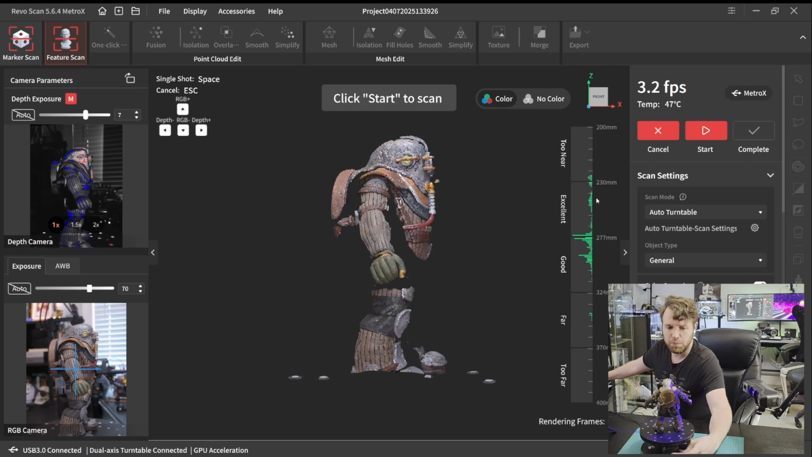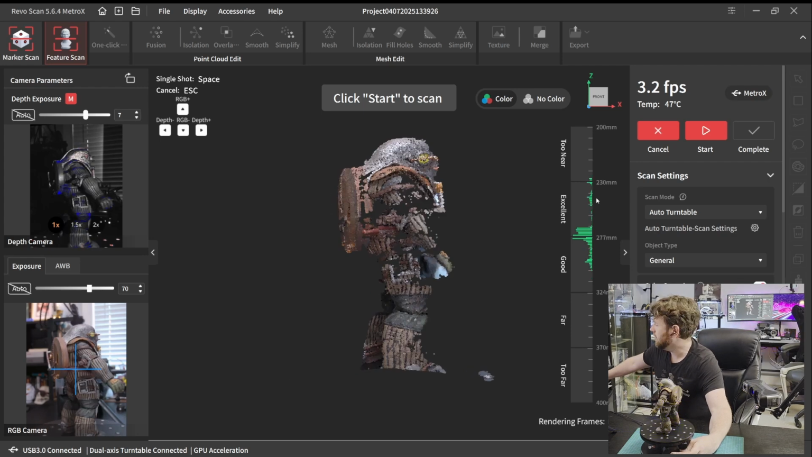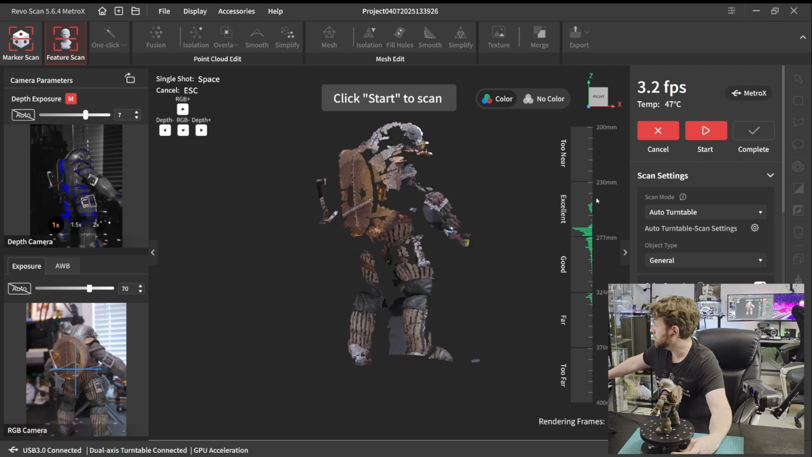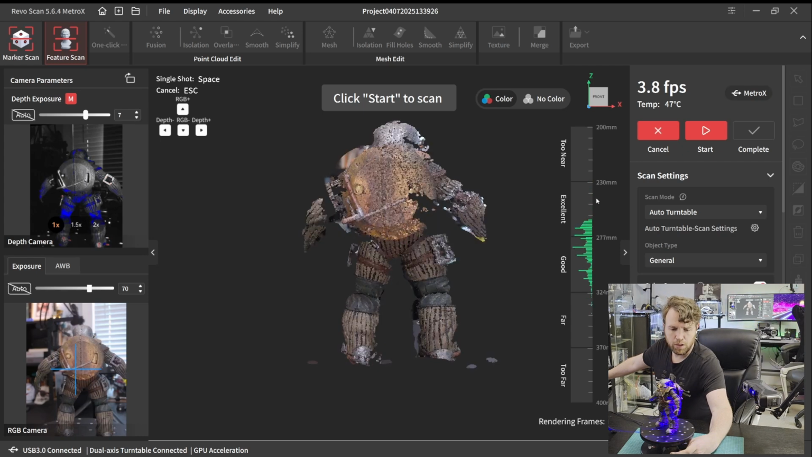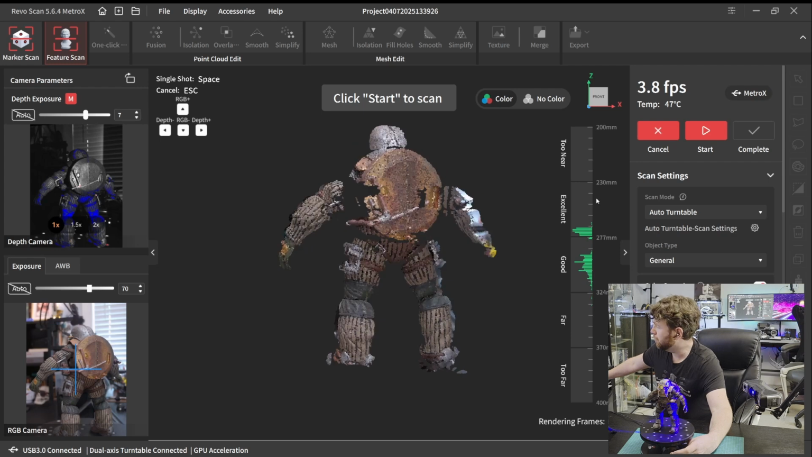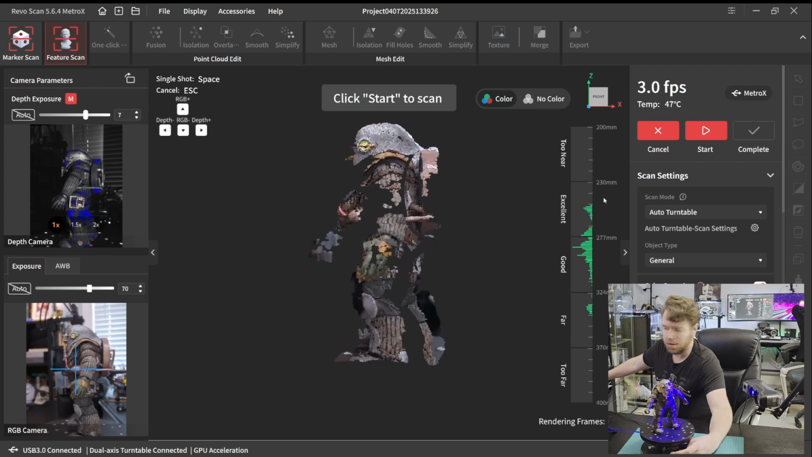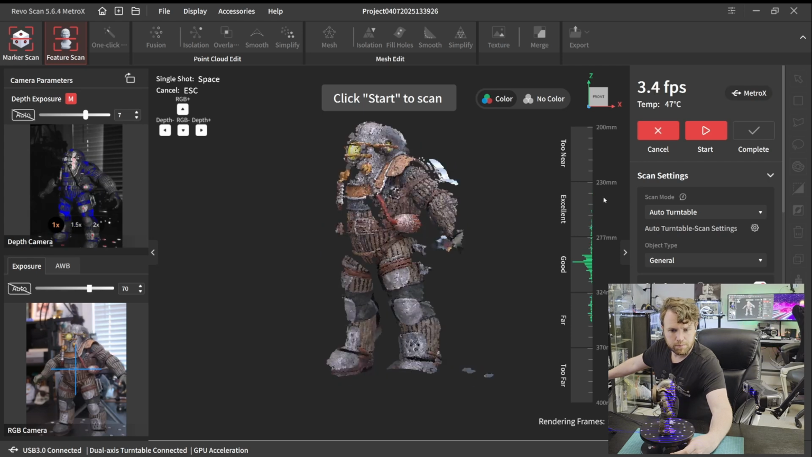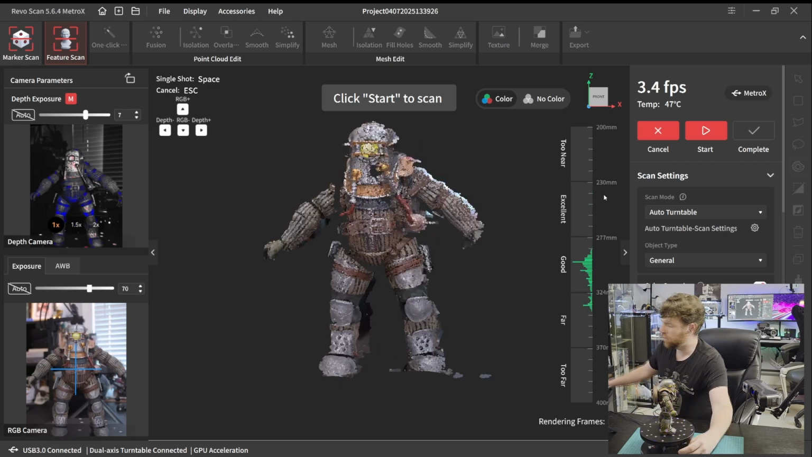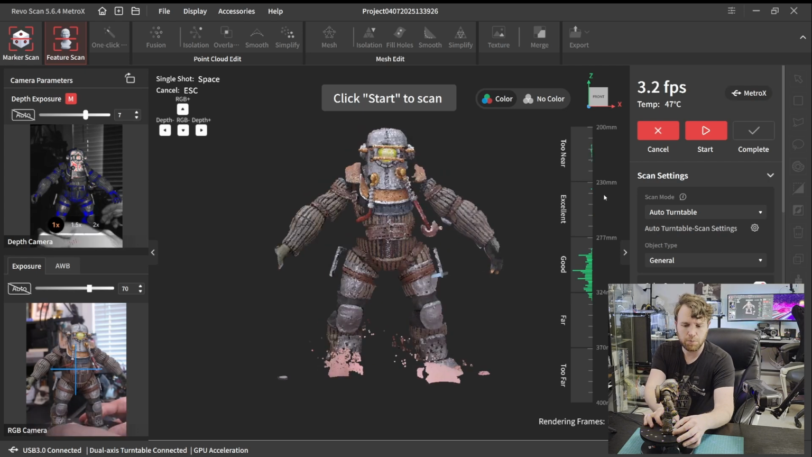So what this is showing me is how well my subject is aligned in relation to the scanner. And I think we are pretty good. I might be able to bring the physical body in just a hair closer because that backpack sticks out so much. So let's go ahead and just do that. Try to find that center line on our model.